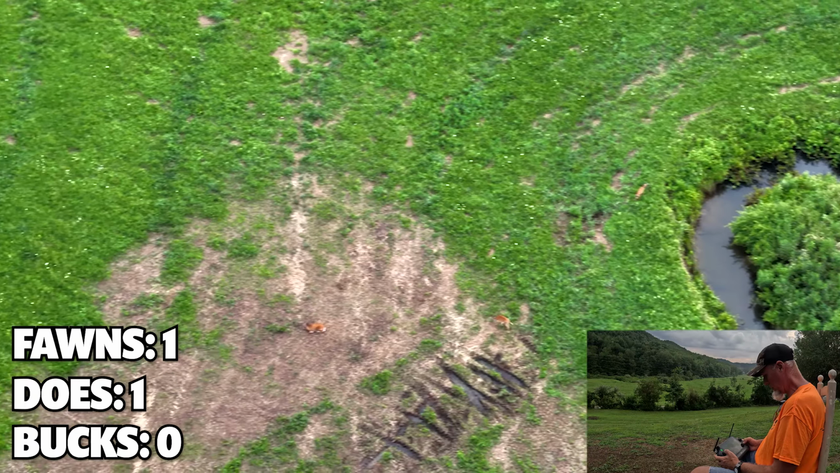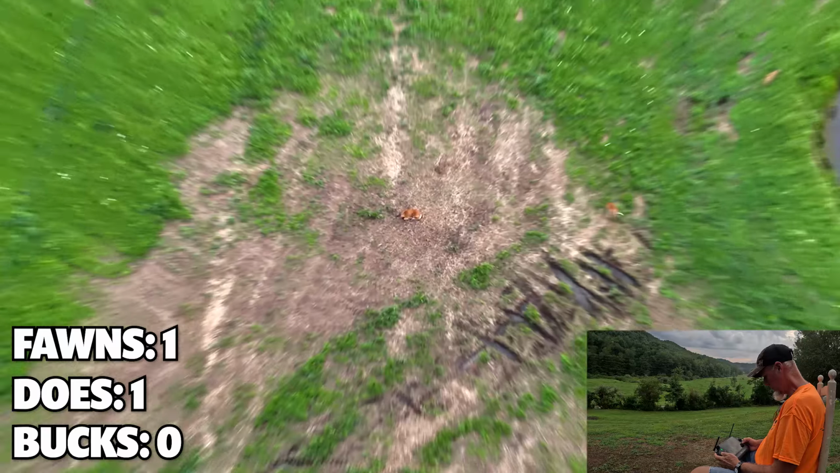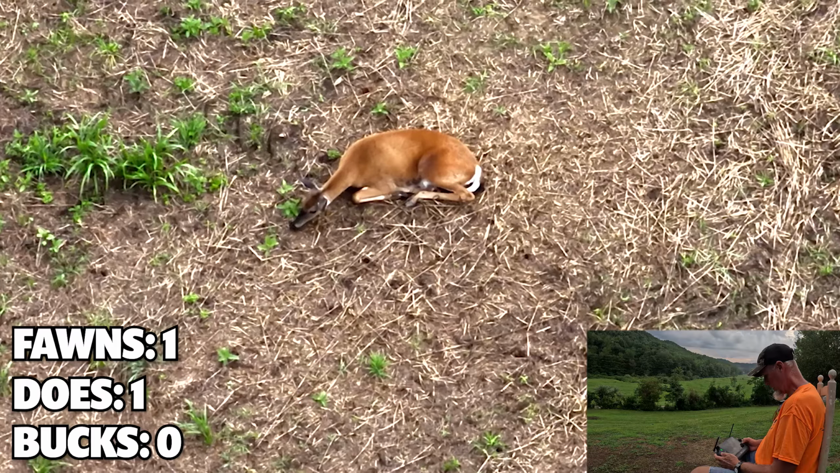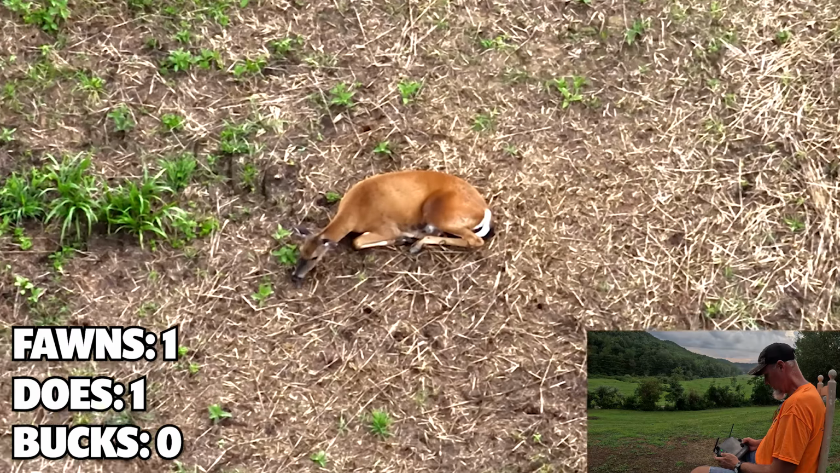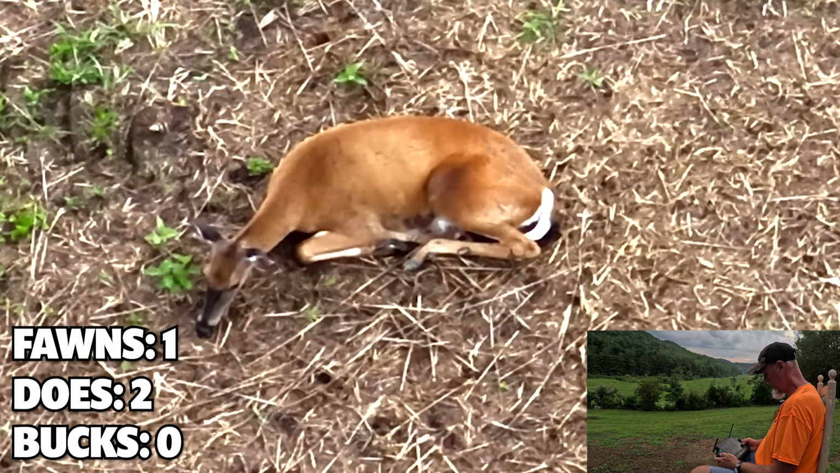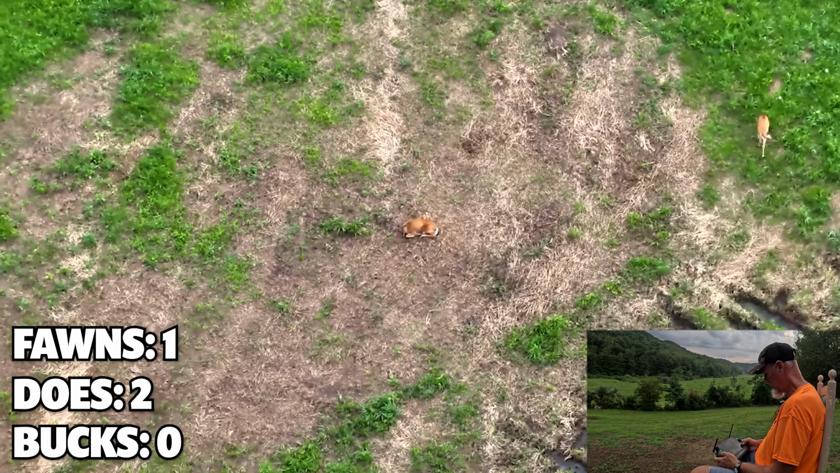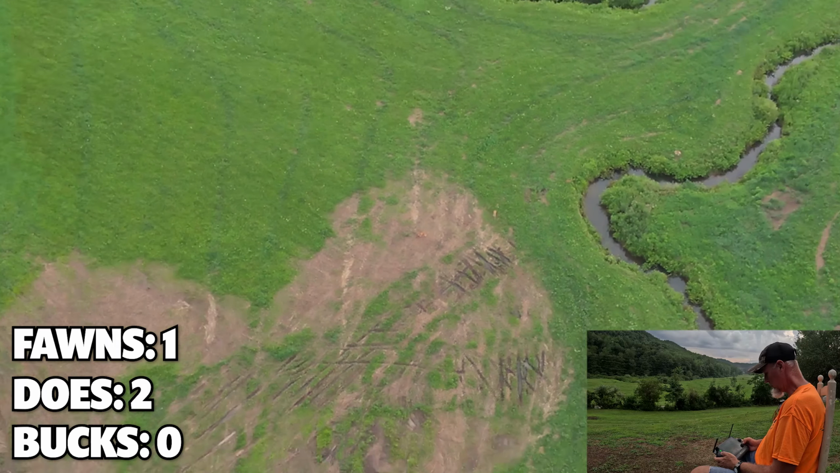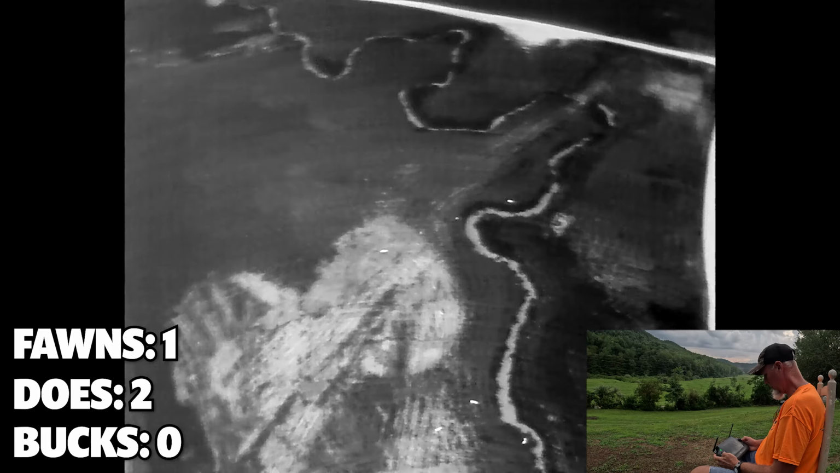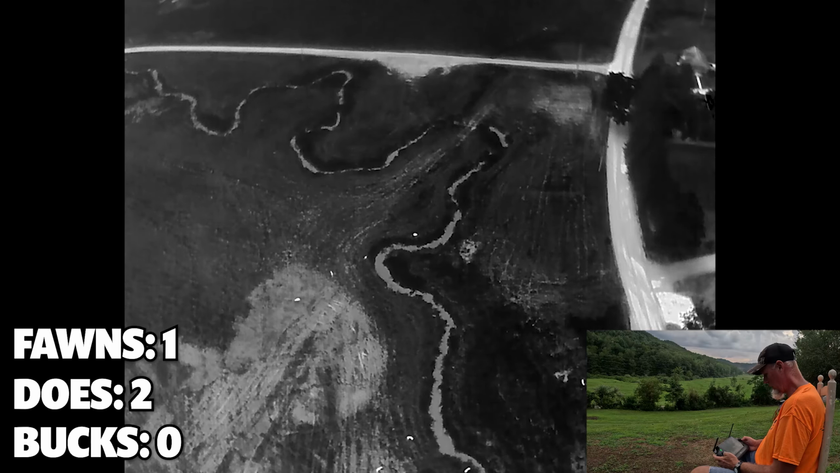We've got a deer right here in this dirt spot. It's a doe and she's bedded up right now, right there in the middle of the field in the dirt spot. Let's switch back to IR, see if we can find anything. What do we got over here? We're getting a good time of the evening. Everything's starting to glow.